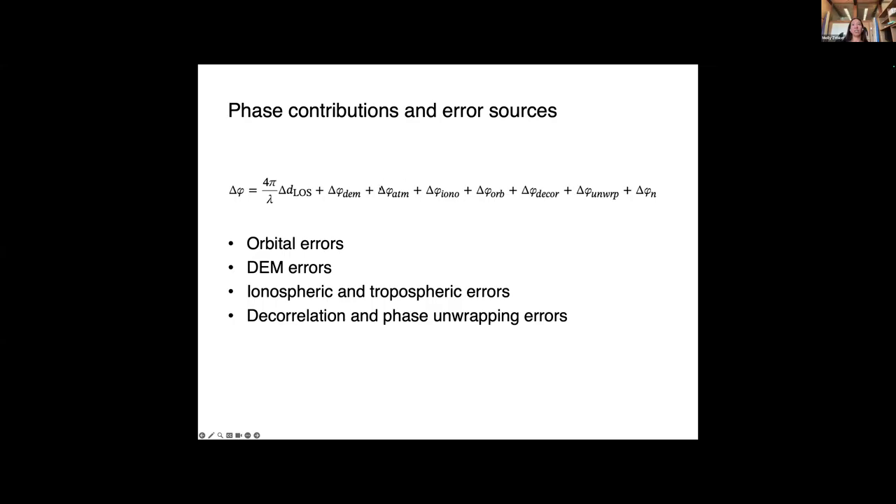We have atmospheric errors. So some due to the troposphere, which we'll talk about in a bit, and ionosphere. There might be contributions from orbital errors, decorrelation. So this could be related to that critical baseline we saw earlier, or related to how the surface scatterers change between our radar acquisitions. We have unwrapping errors.